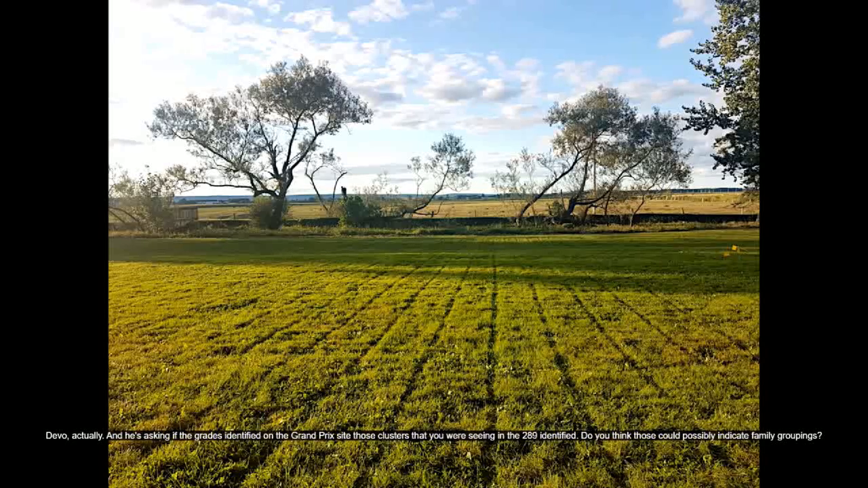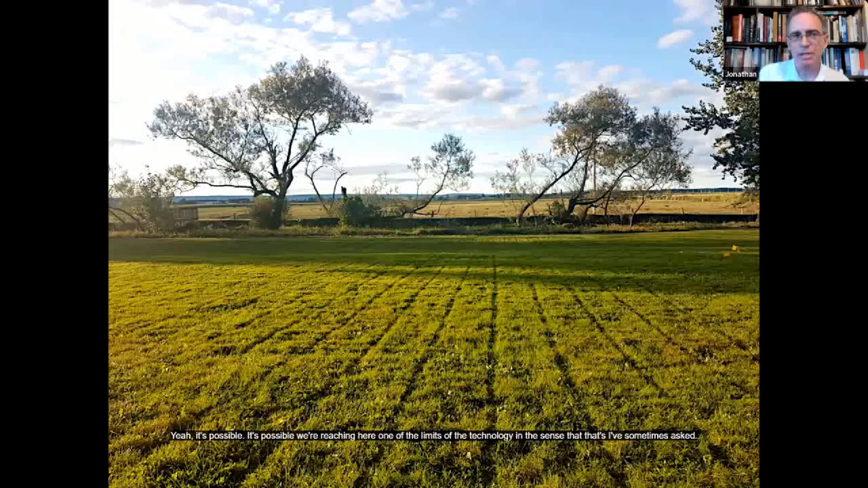I have a question here from Leo J. DeVoe, actually, and he's asking if the graves identified on the Grand-Pré site, those clusters that you were seeing in the 289 identified, do you think those could possibly indicate family groupings? Yeah, it's possible.